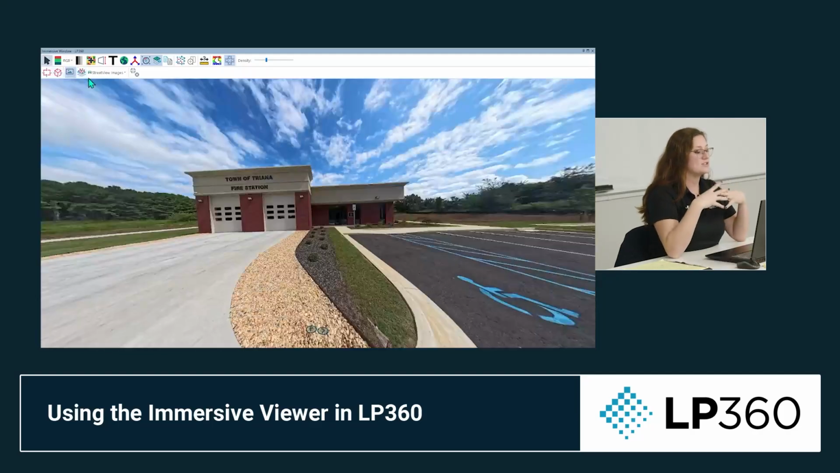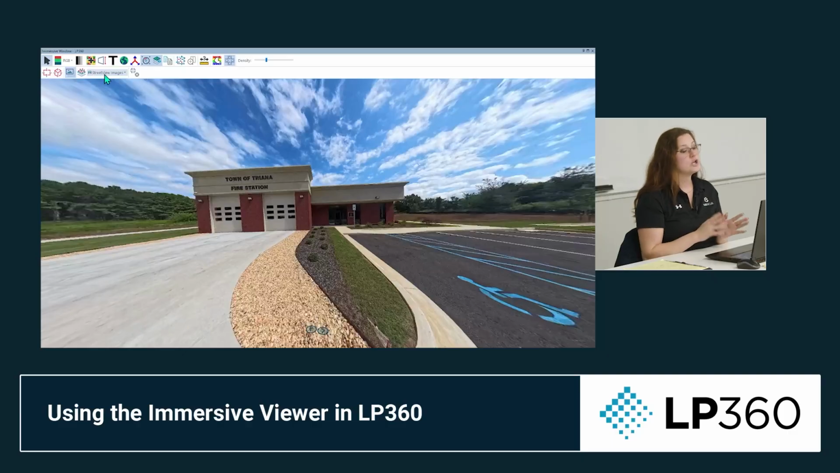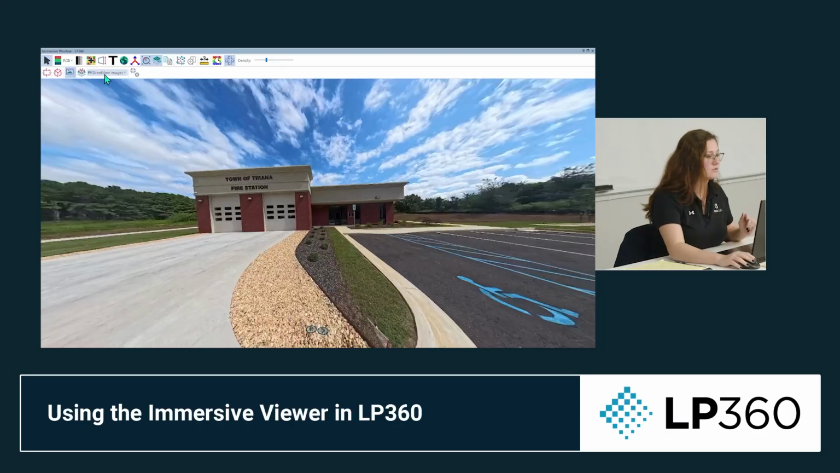All right guys, so now we're actually looking at the front of our firehouse here in our Street View images. So those are the ones collected by the Insta360 camera using that TrueView GO 360 photo kit that allows you to collect these photos at the same time as you're collecting your TrueView GO data.